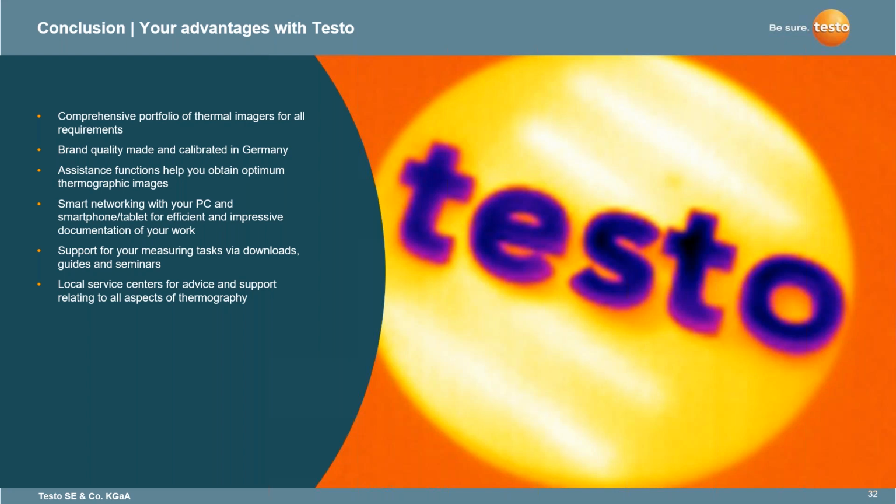Again, we understand that the biggest thing with thermal imaging is the software. That is some of the biggest pains that a lot of thermographers come across. There is third-party software available, but manufacturers should also have really good software as well. And Testo provides you great software that gives you that post-processing, is efficient, and creates the report at the same time so that you can get back to your next job or spend that additional time with your family.